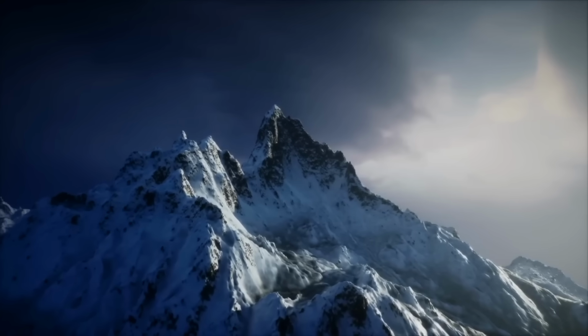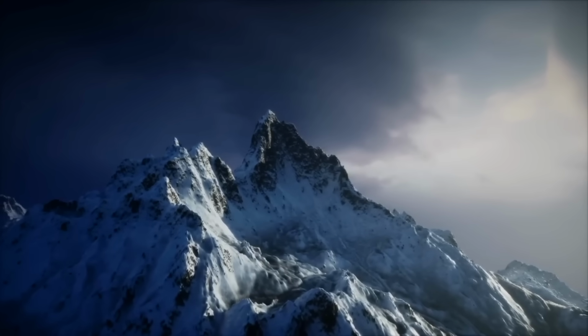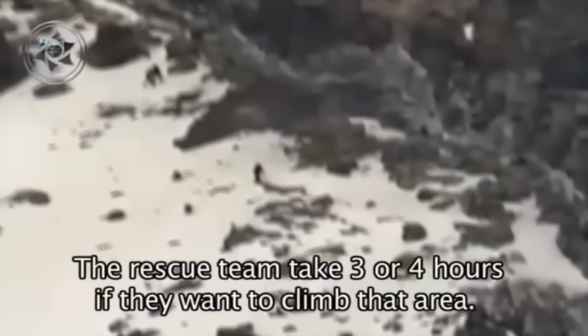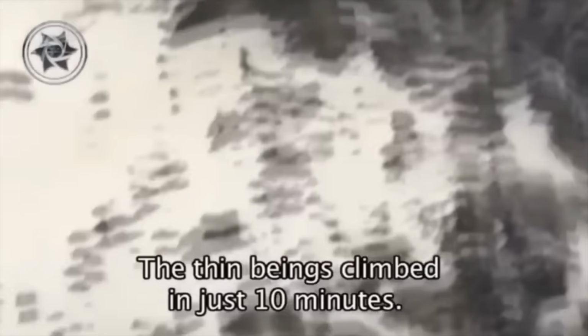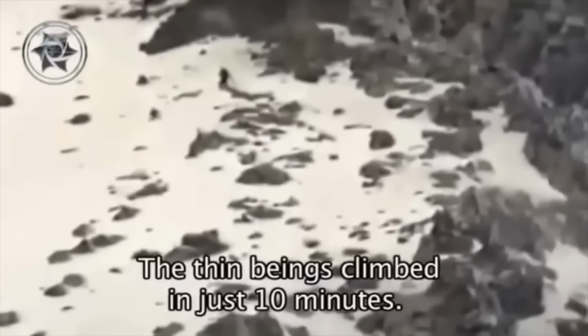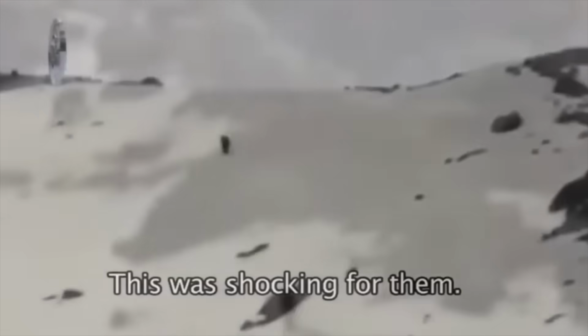On live television, viewers spotted something climbing Mexico's second highest peak. Something no one could explain. Located in central Mexico, Popocatépetl stands at over 17,000 feet, an extreme environment where few dare to climb. Yet, during a televised interview, several mysterious figures were seen scaling its slopes.